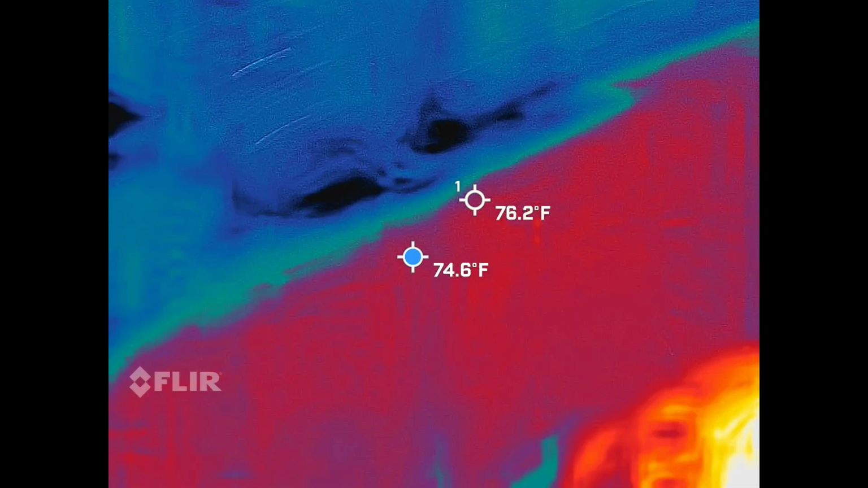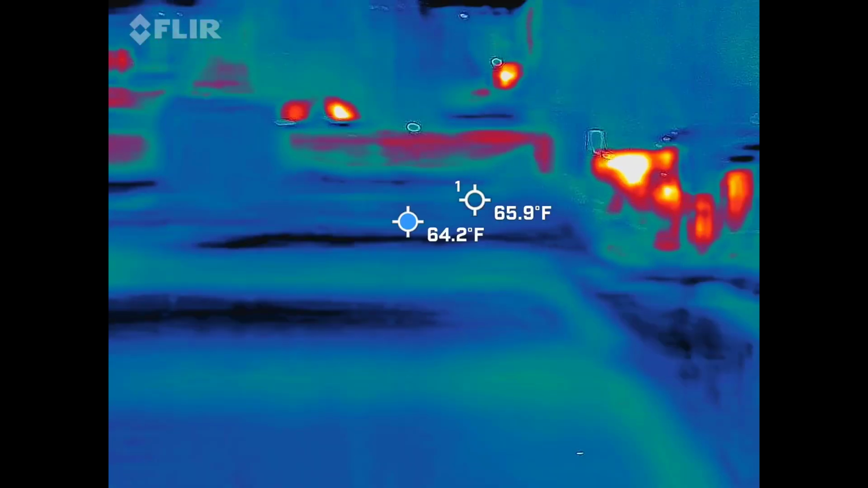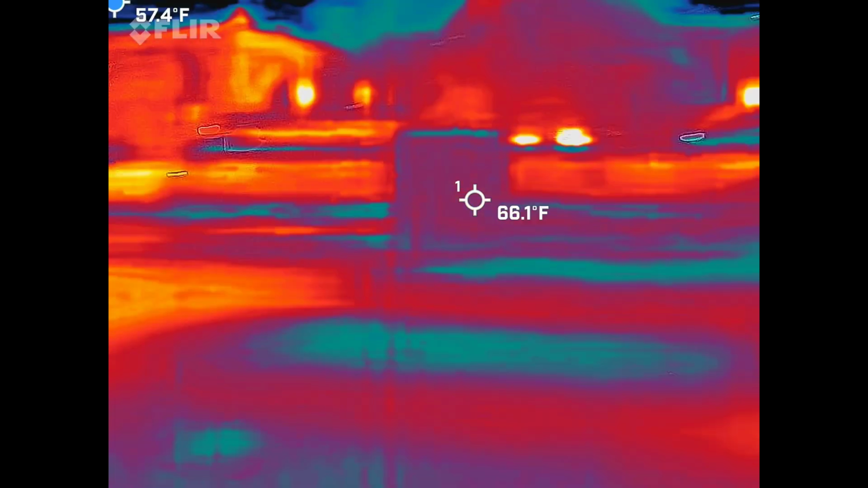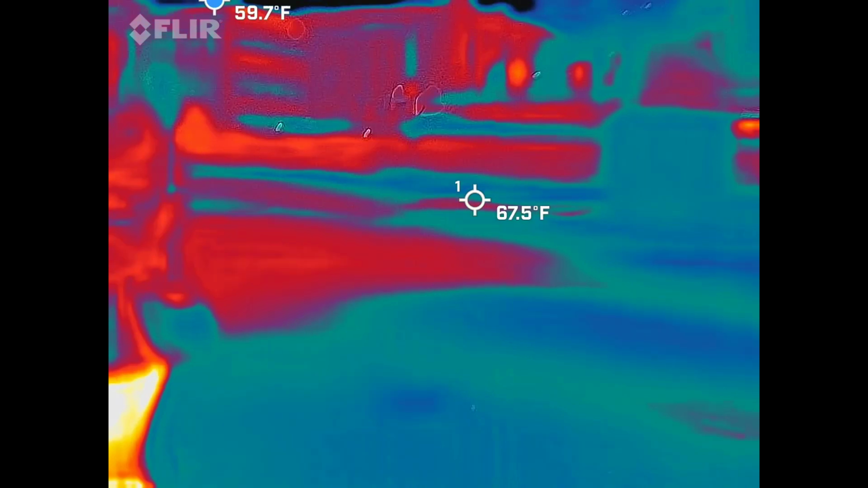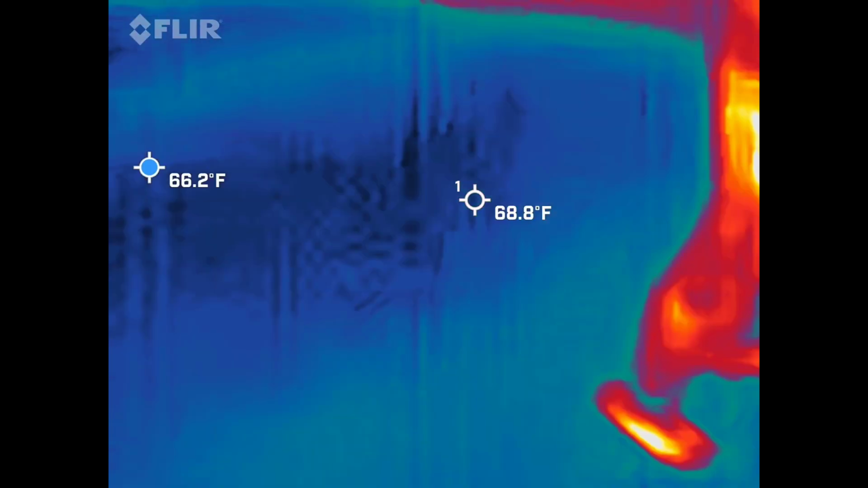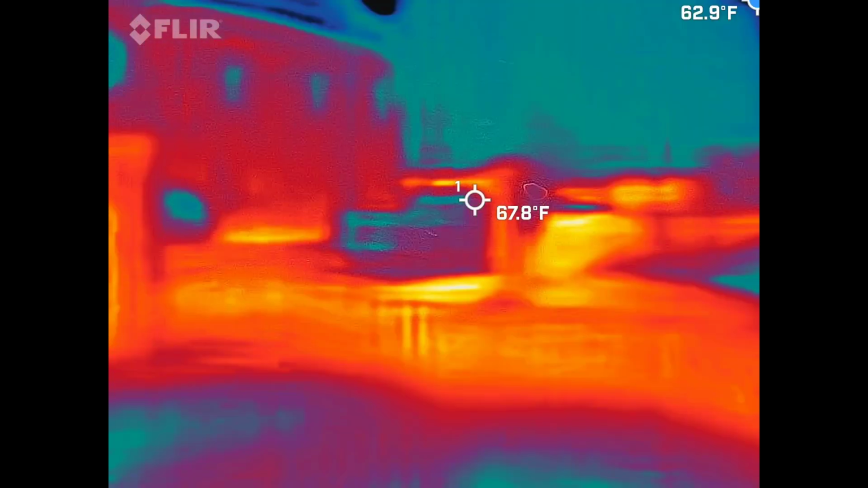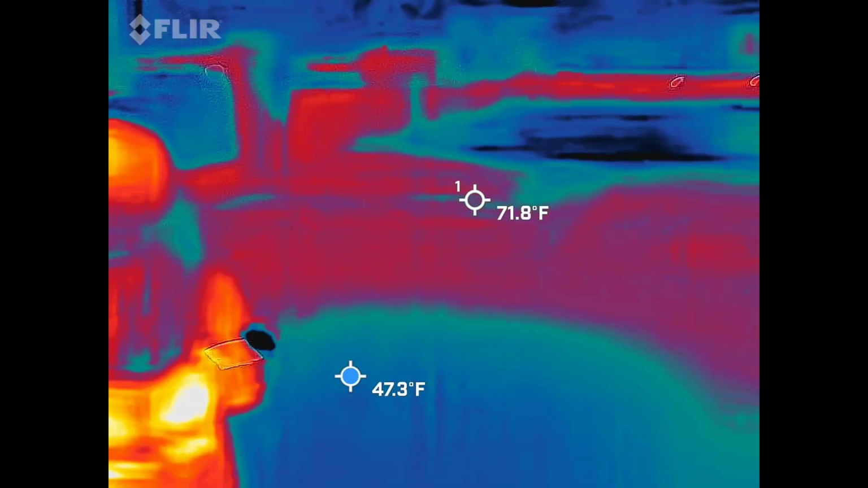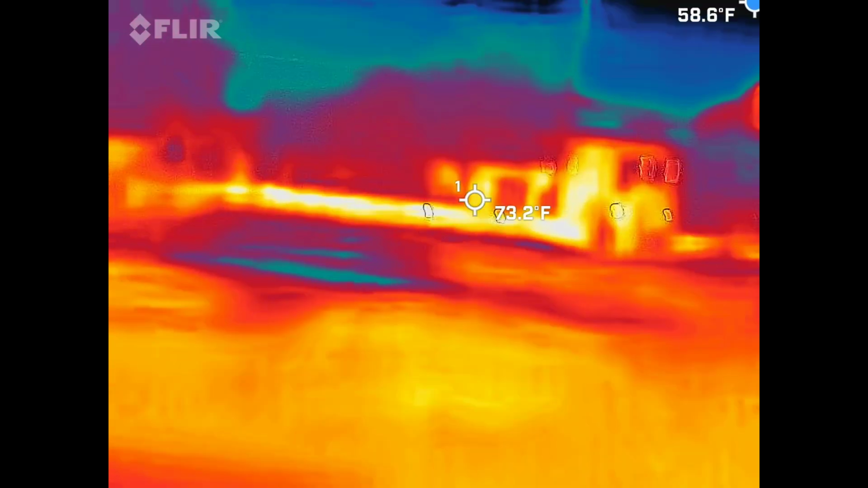So, Davian, that is your start and stop button. Can you verify that mine is recording? Sorry, I can see all the indicators. And we're recording all of this right here.